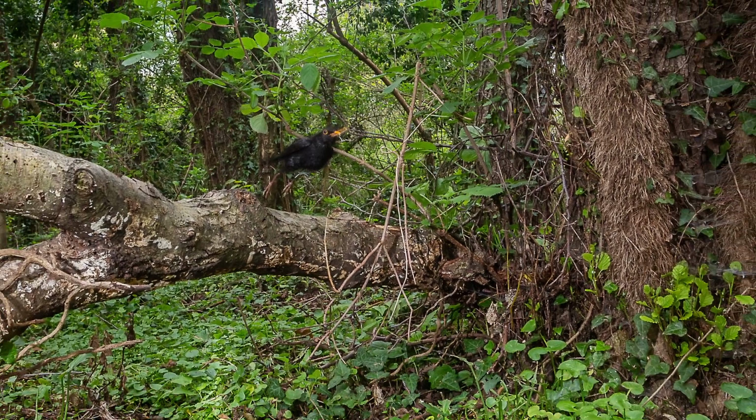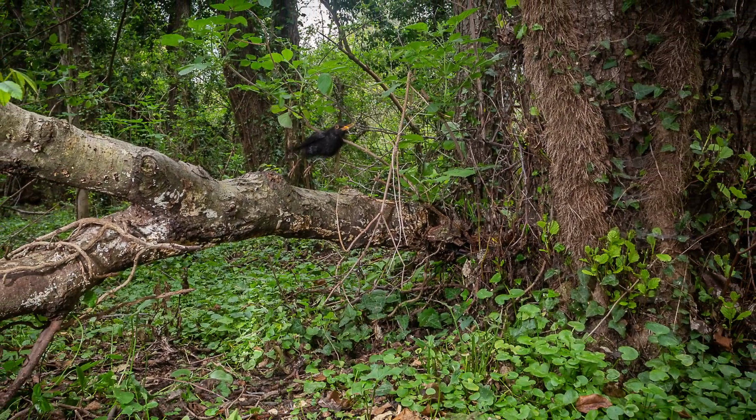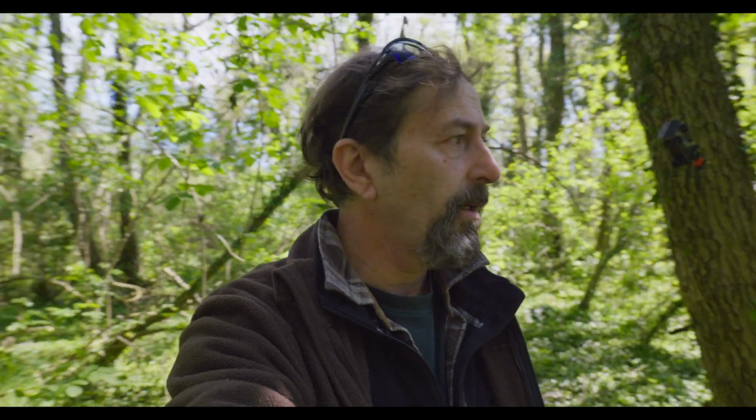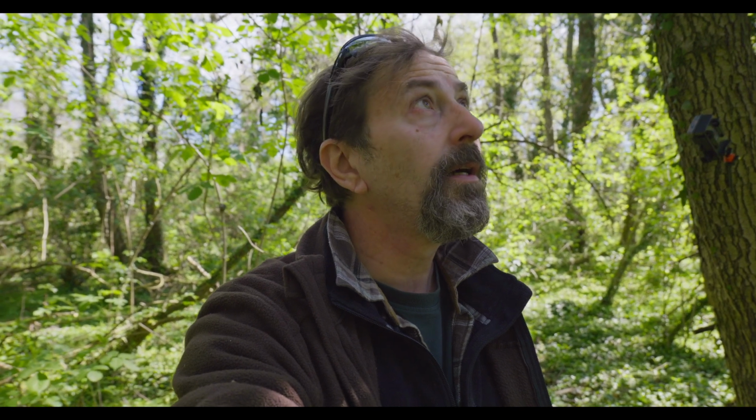In the event on the DSLR there was 170 false triggers, half of which are wind, half of which are this bloomin' blackbird that kept setting it off, as well as a couple of shots of a fox again peering under the fallen tree there. Not great images, but cute, I think. And the trail cam, I can't really tell from the little screen if there's anything on it, so I'll check on that and show you that as well if there's anything on it.